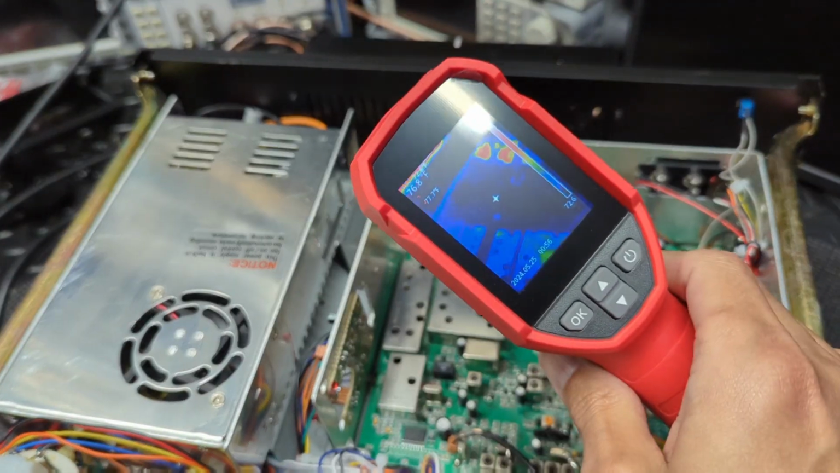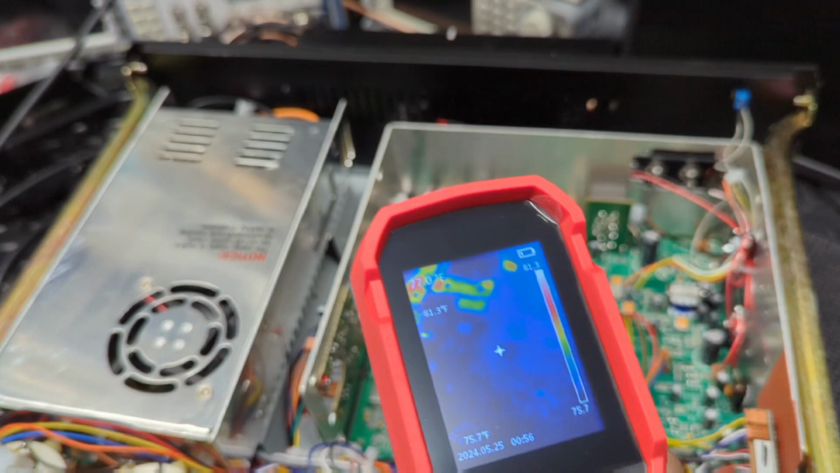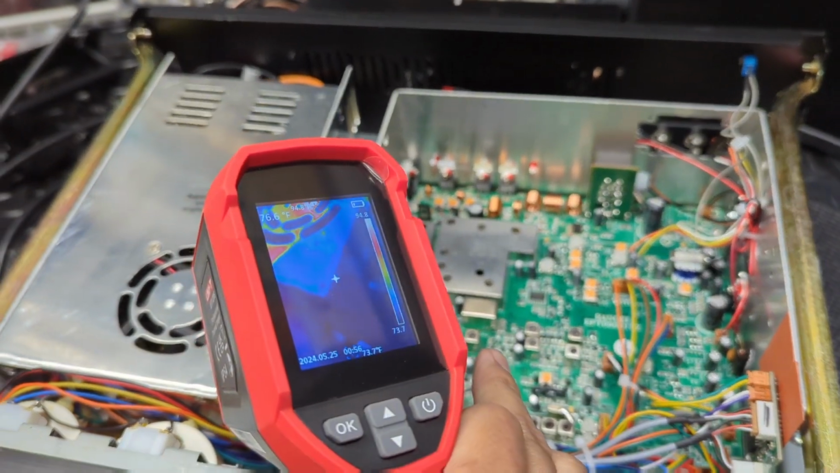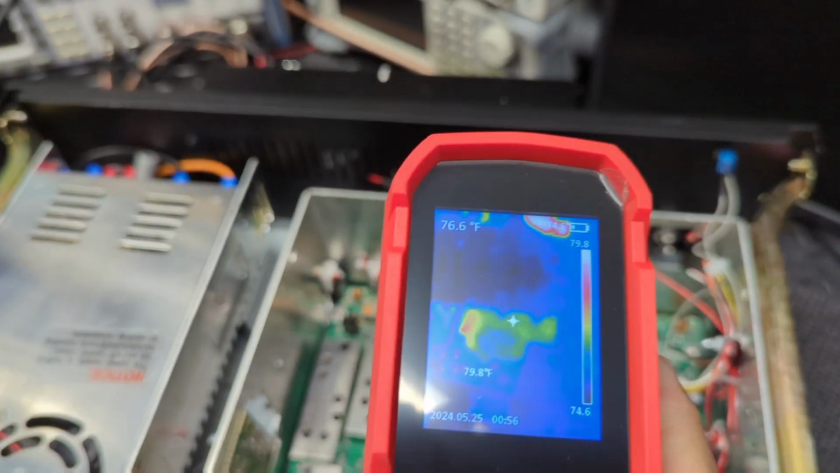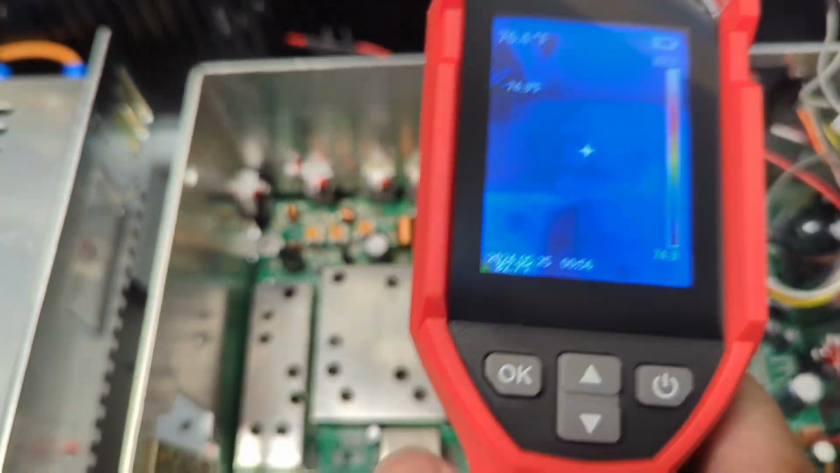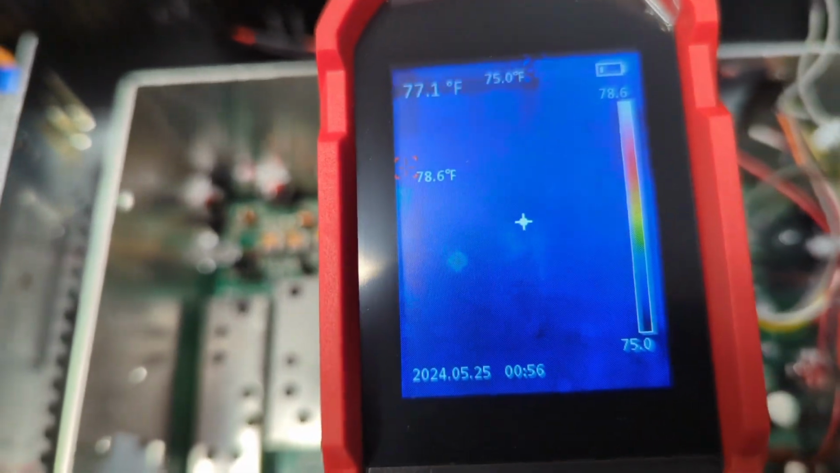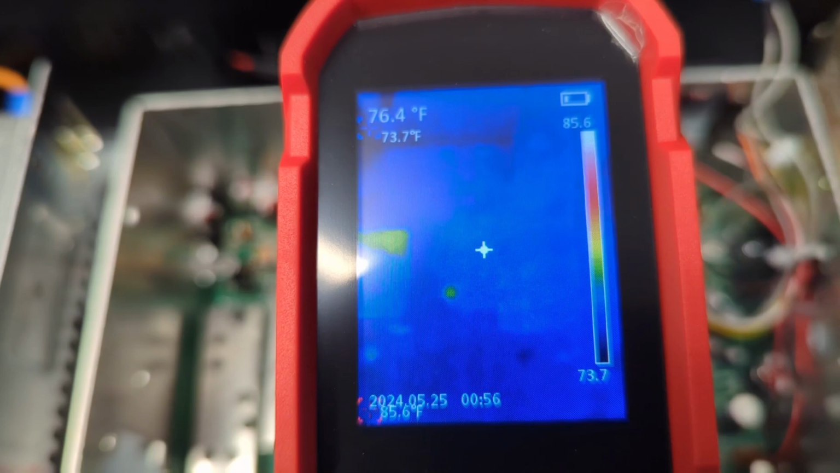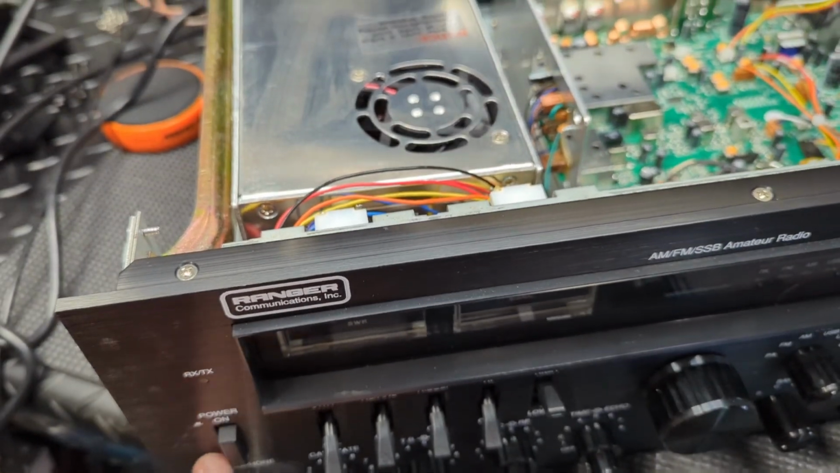And also, I was thinking about doing a test with some crystal heaters possibly, letting them come up on here and seeing how that looks. But if we come back down in here again, all that heat's probably pretty much gone now. I think we were right around this area. So yeah, it's all cooled back down. I'm going to go ahead and shoot it on one more time here, because it's already no transmit.